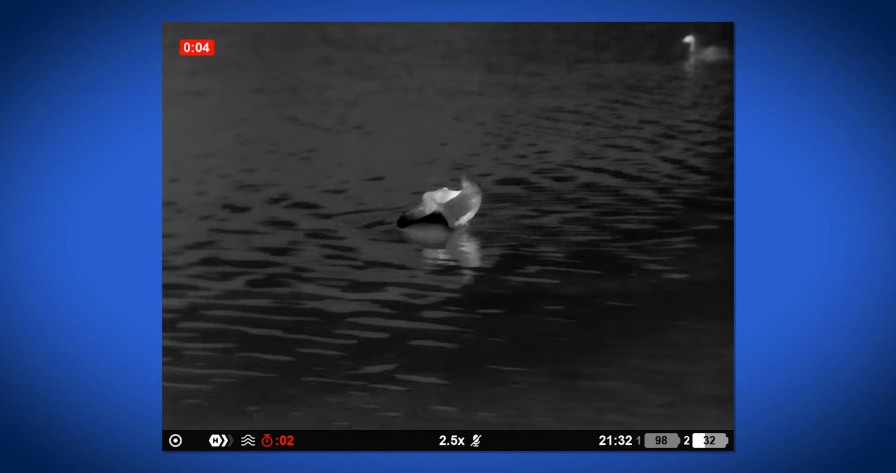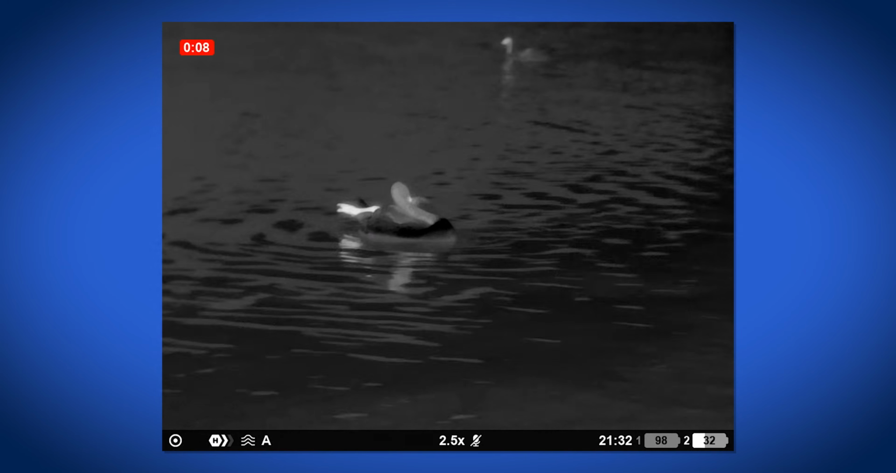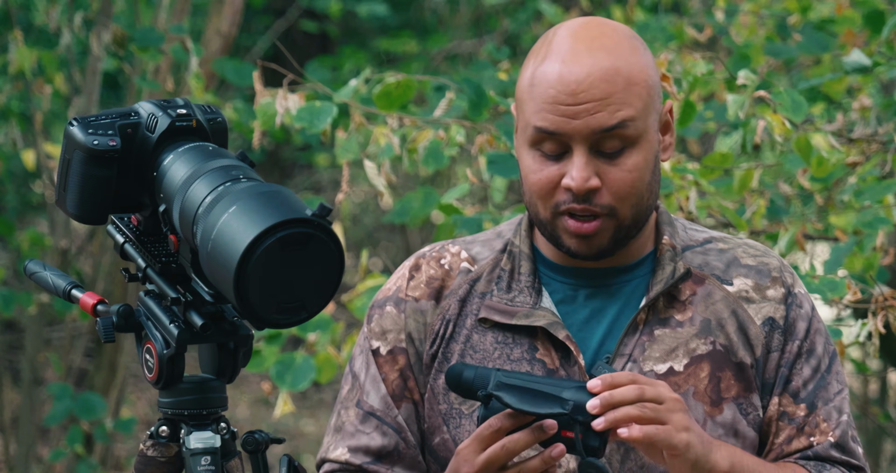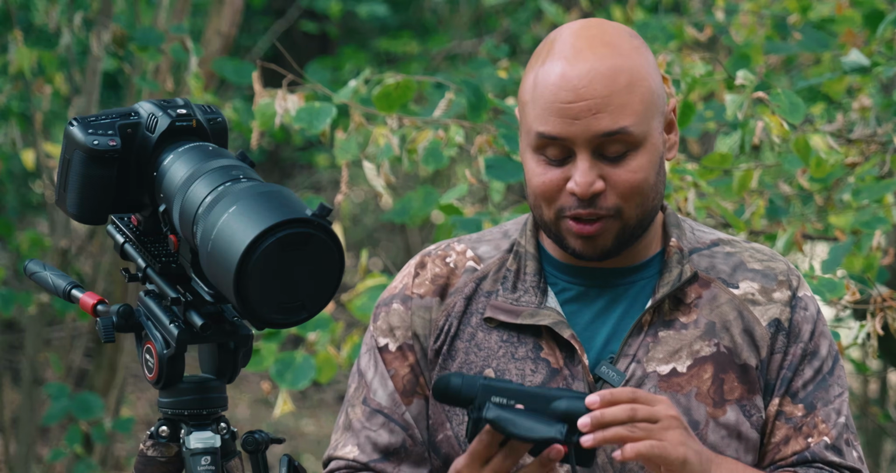Now in video mode, a short press will start recording, a short press again will pause recording, and a long press will stop recording. And that's really useful to know because naturally, being a man, I just didn't read the instructions at first and I thought I couldn't stop recording it. But really, I just had to dig into the manual a little bit.